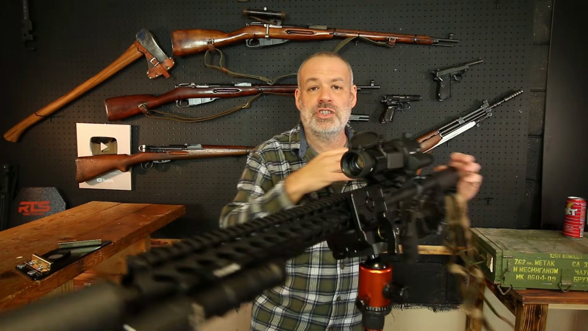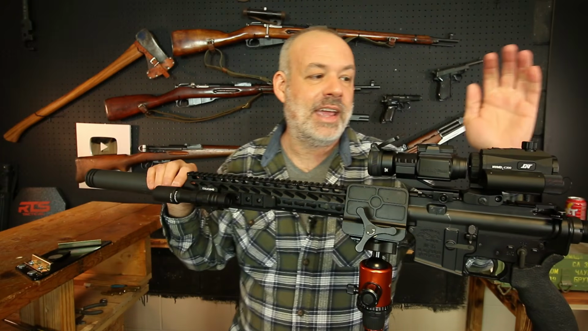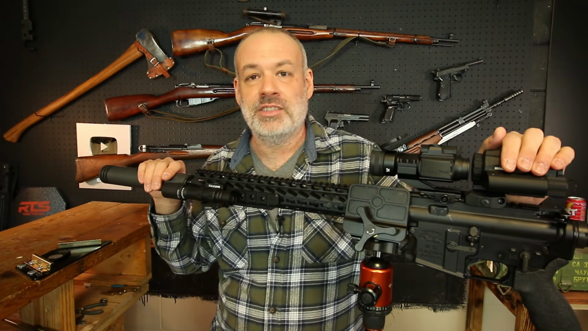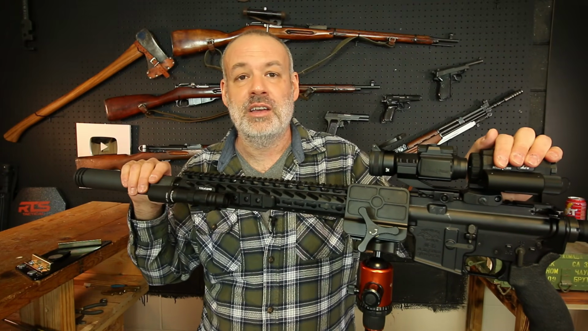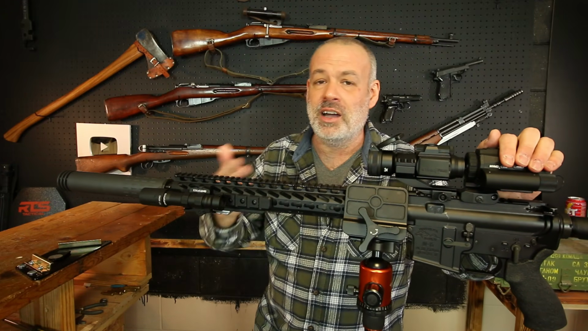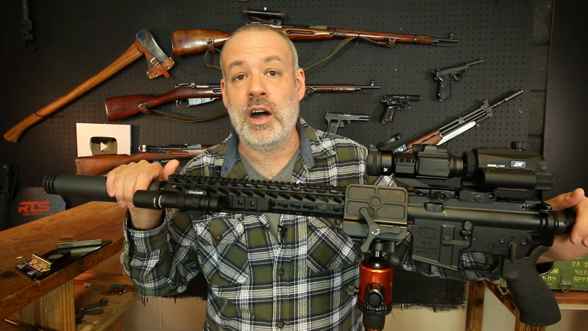What kind of night vision scope would you be interested in? And would you utilize something like this as a magnifier, as just a standalone optic, and in its night vision capabilities? Because I'm interested to see what other people think about as far as night vision goes on their rifle.